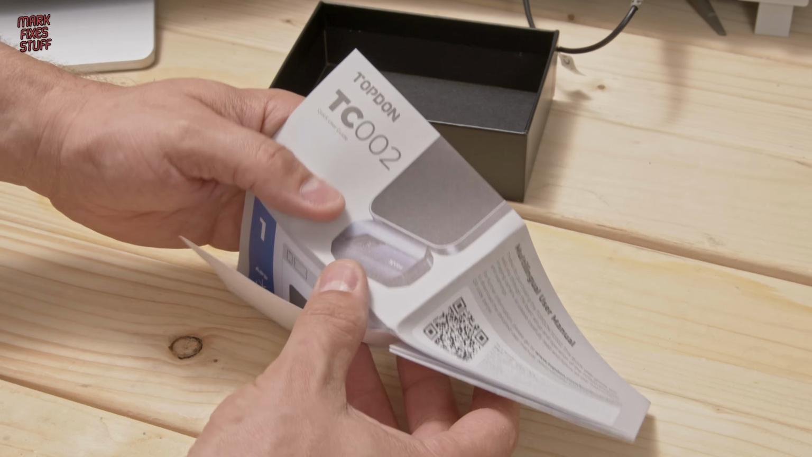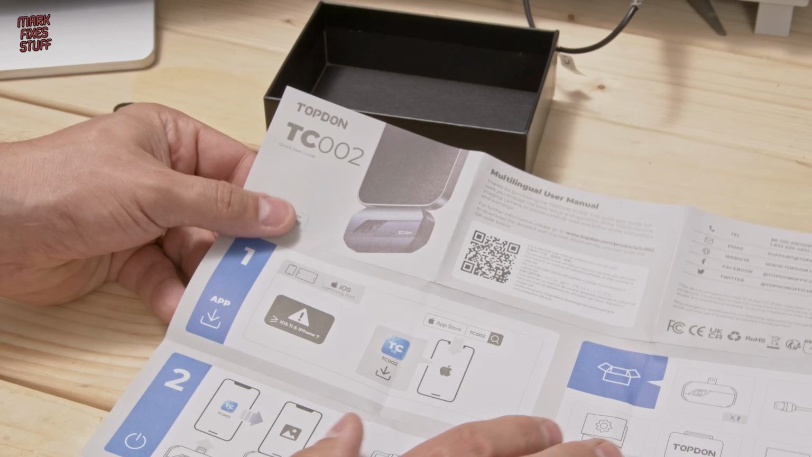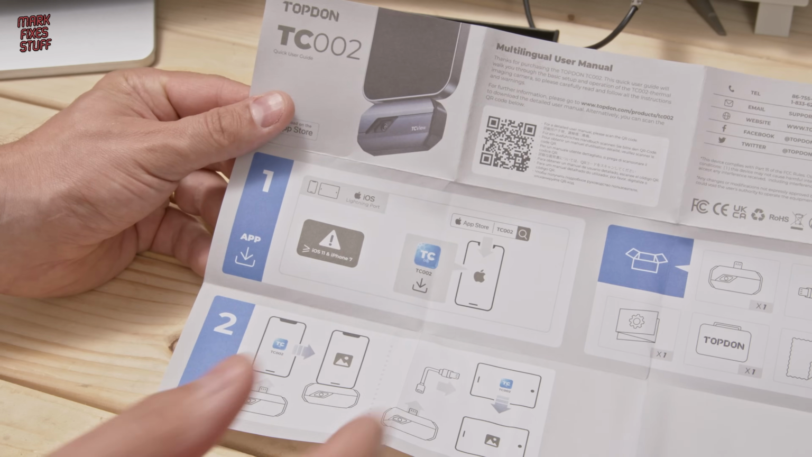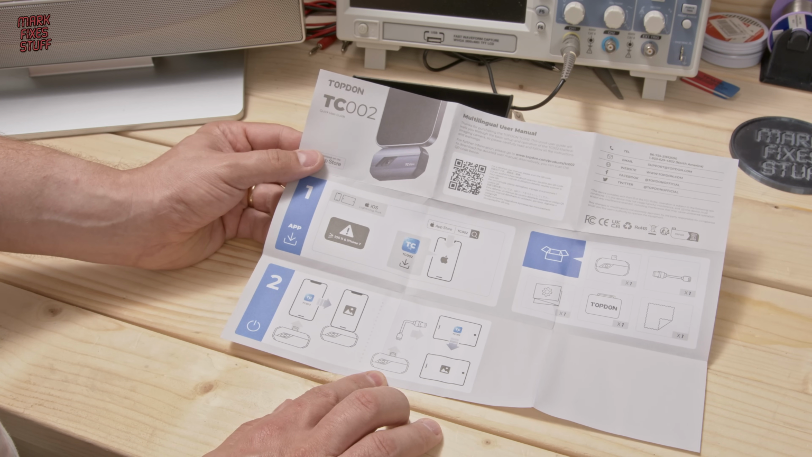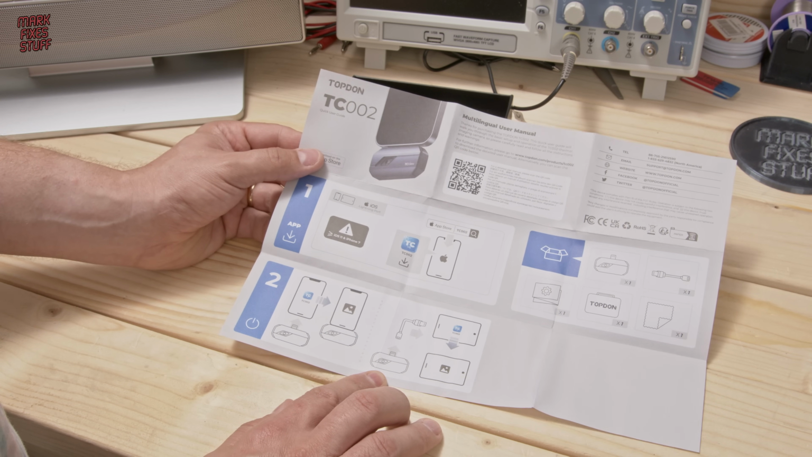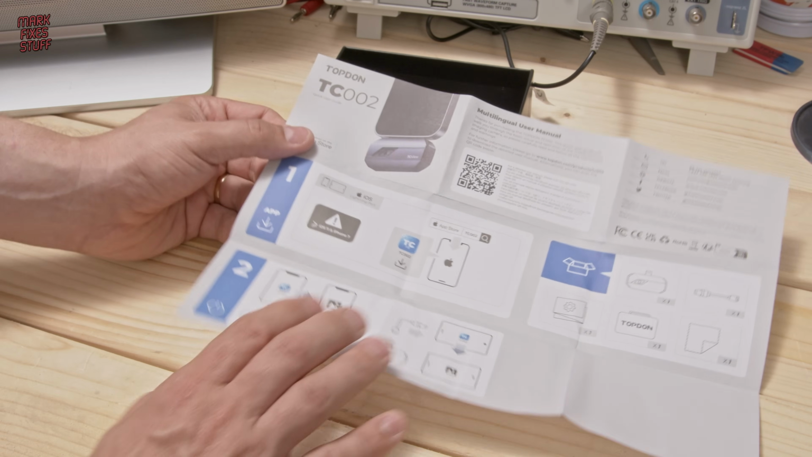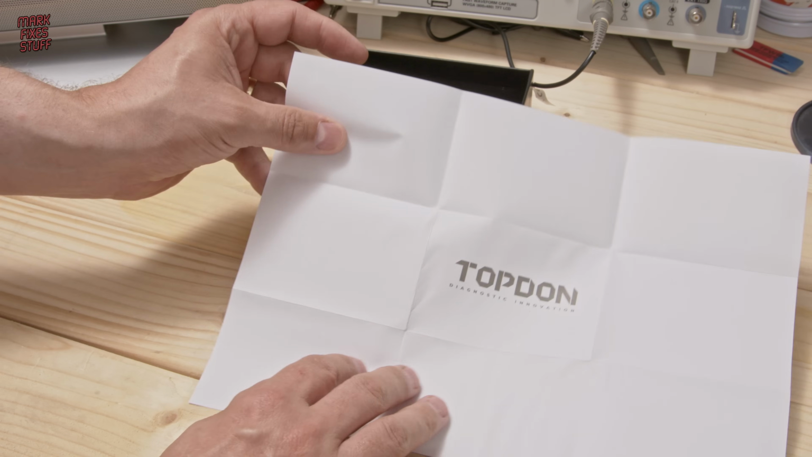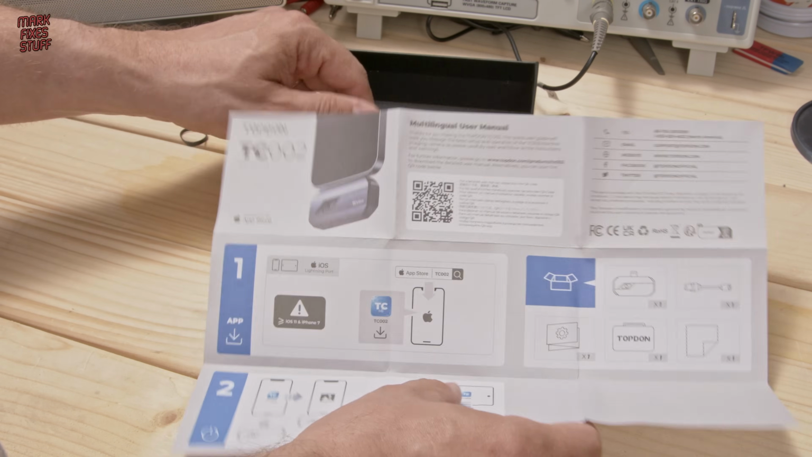Okay, I'll admit it, I had a look at the instructions. And I have to say, they are quite a lot better than the sort of instructions we're used to with devices like this. The language is all correct and easy to understand, and on the reverse side we're treated with, well, absolutely nothing. Which equals less instructions to read, and a big win in my book.